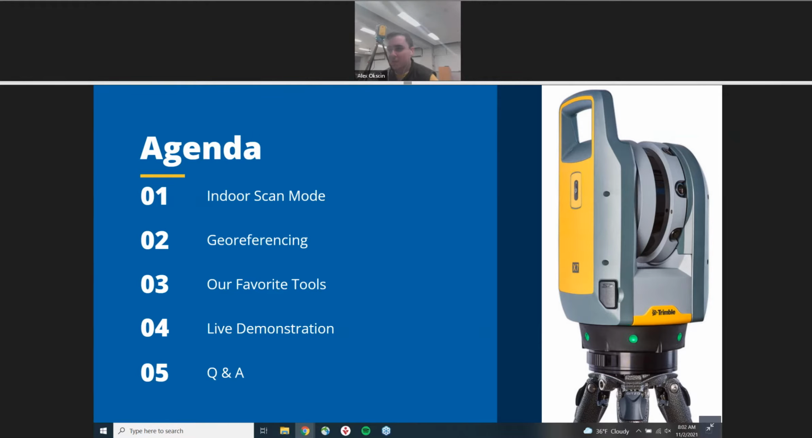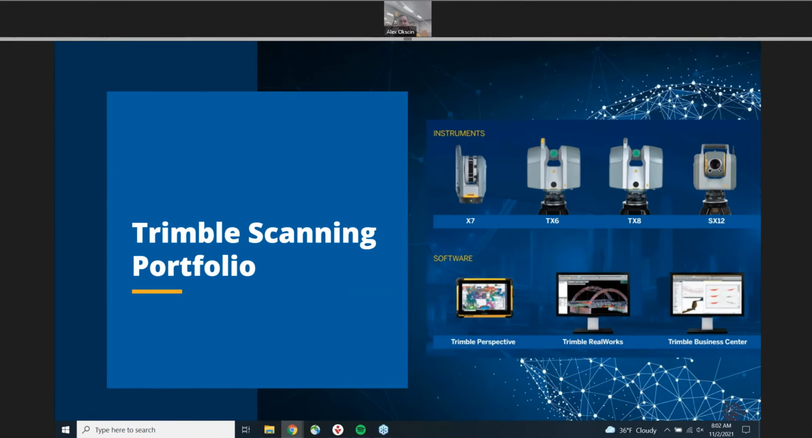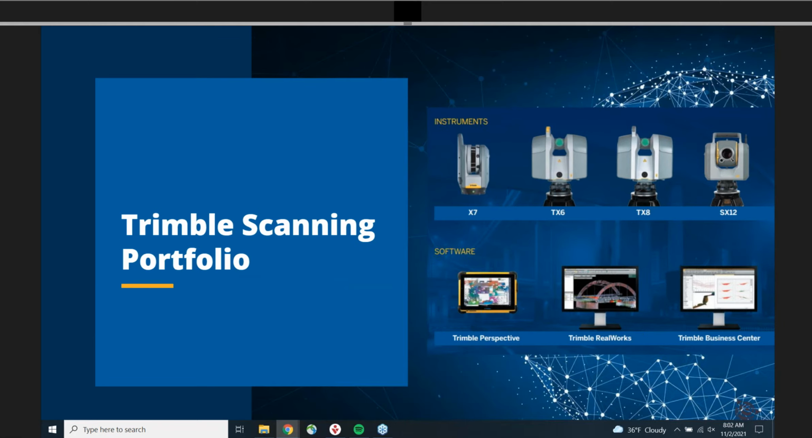Thank you, Arnaud. Yeah, so before we start getting into the indoor mode, we're just going to quickly go over the portfolio. Obviously, we have the X7 scanner, which today is all about, paired with the Trimble Perspective field software.